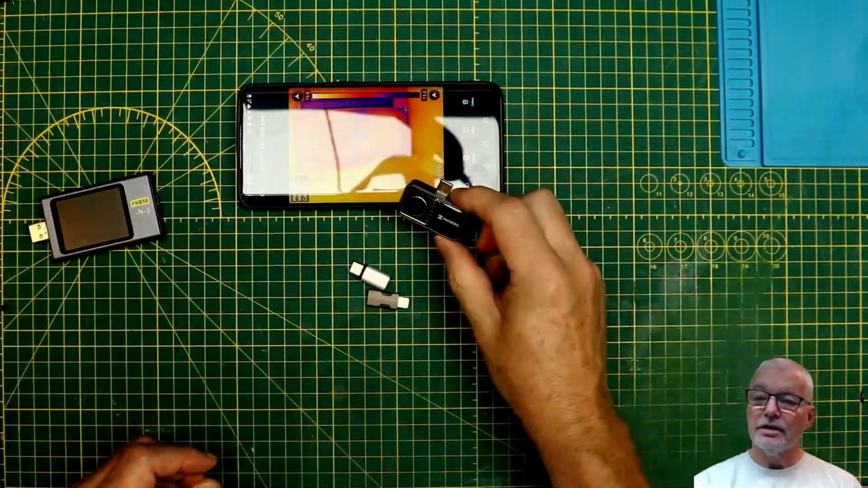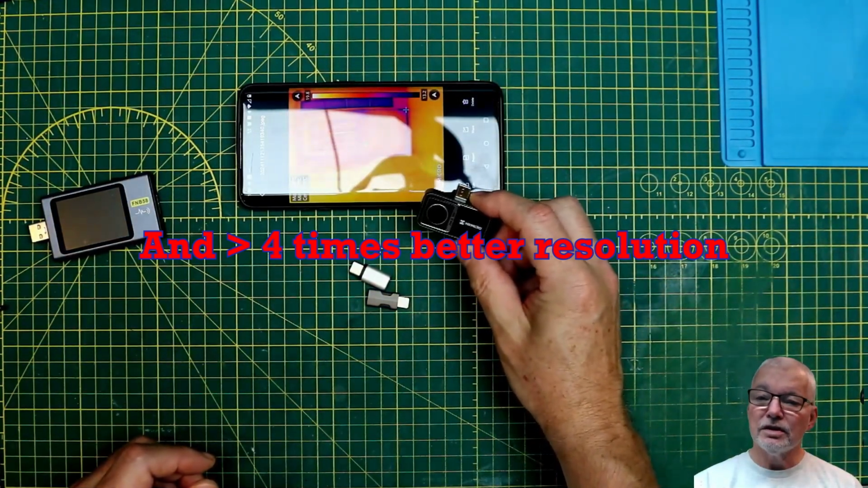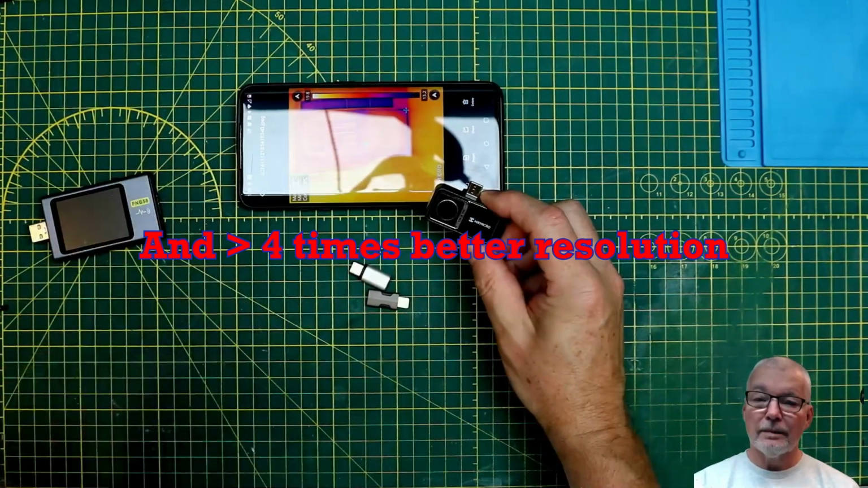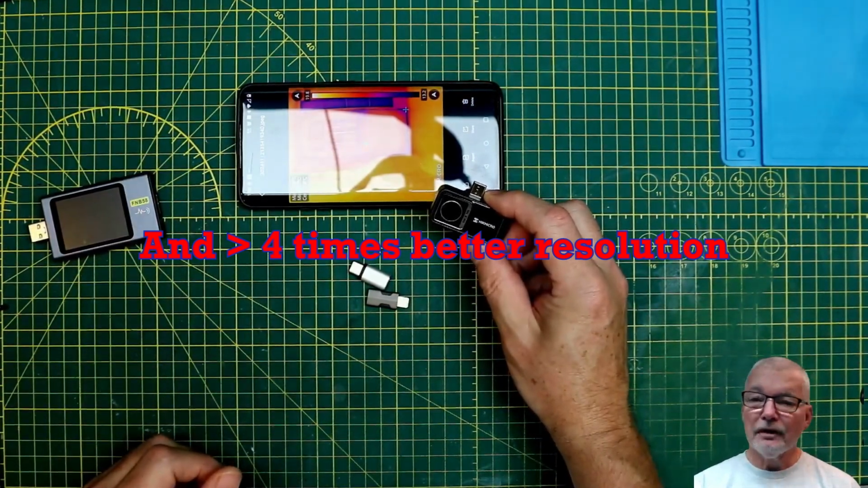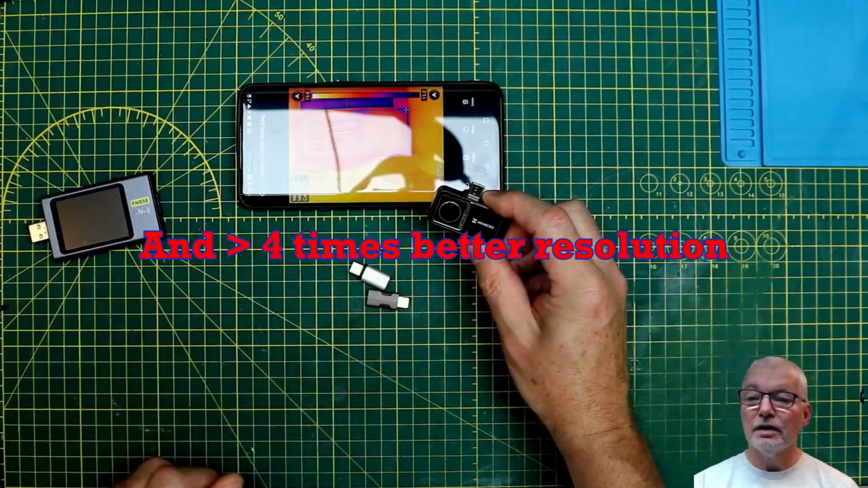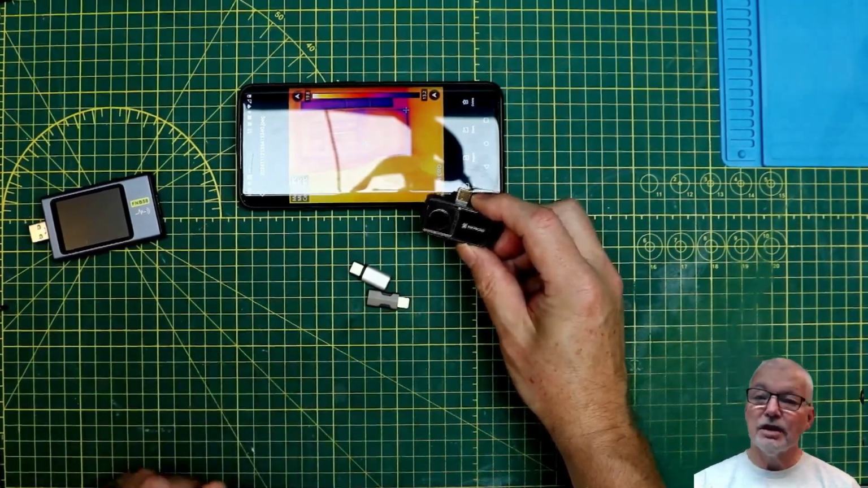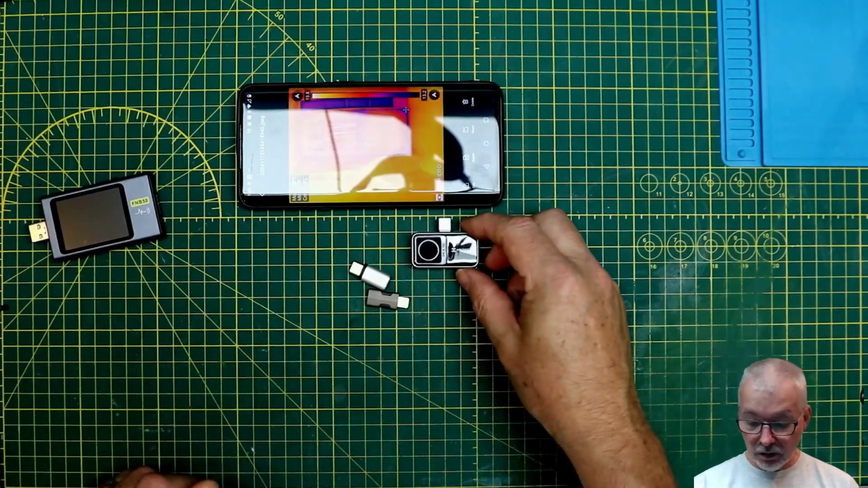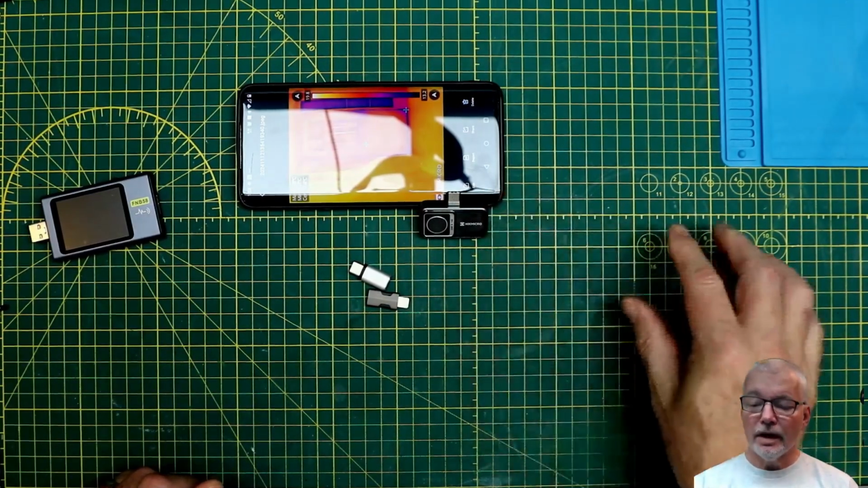What we have here is something that's got the best of both worlds, in that you can store the images on your phone or on the laptop, Windows PC, Surface, whatever, and then you can review them afterwards. And it will do video as well rather than just statics too. And it's got a decent resolution IR sensor. So would I recommend it? Based on what I've seen so far, it seems quite capable.